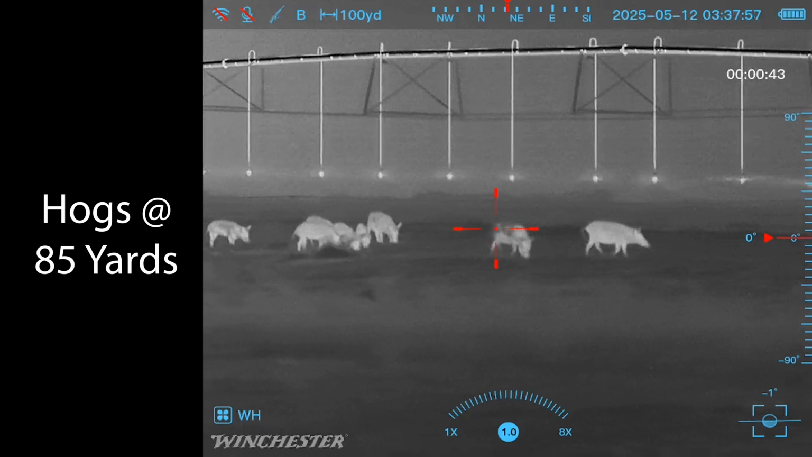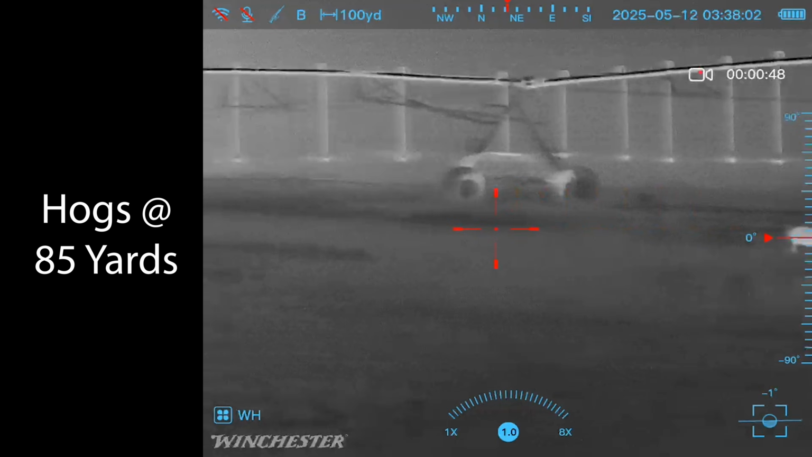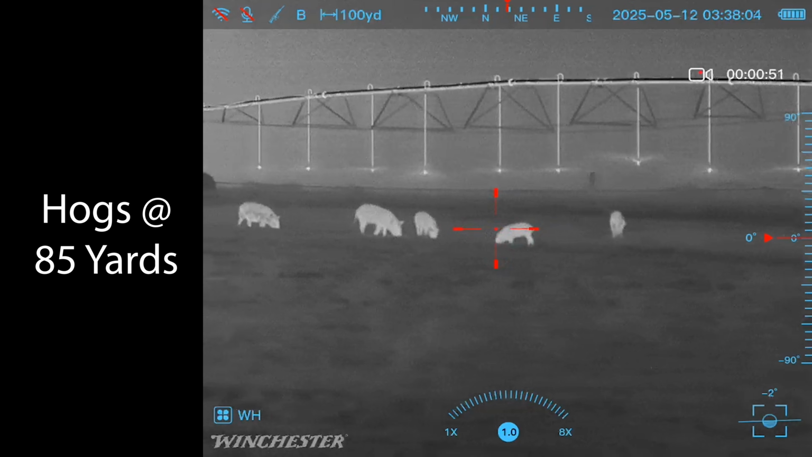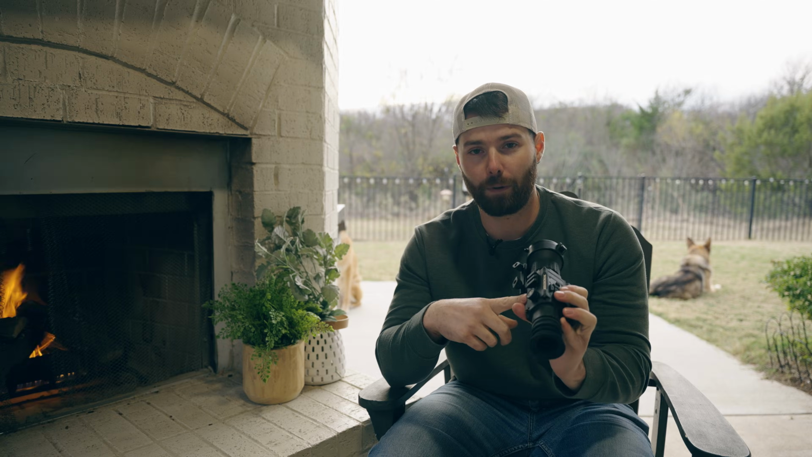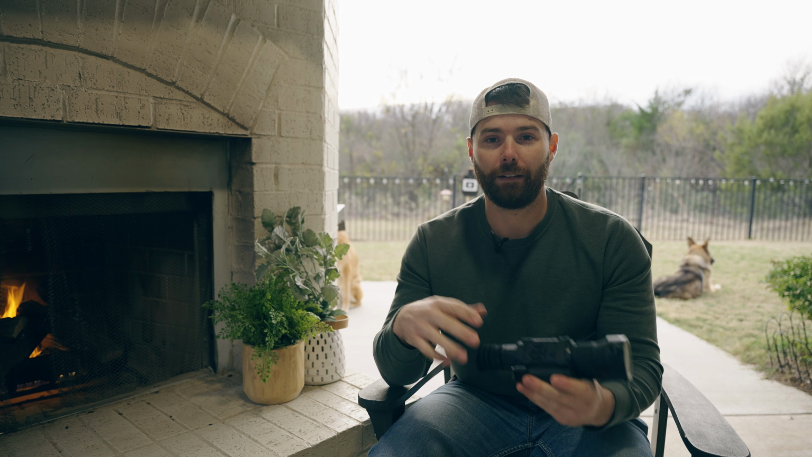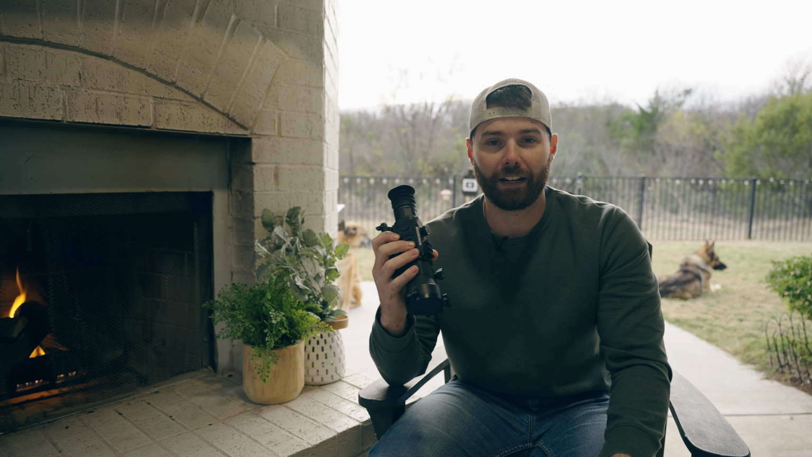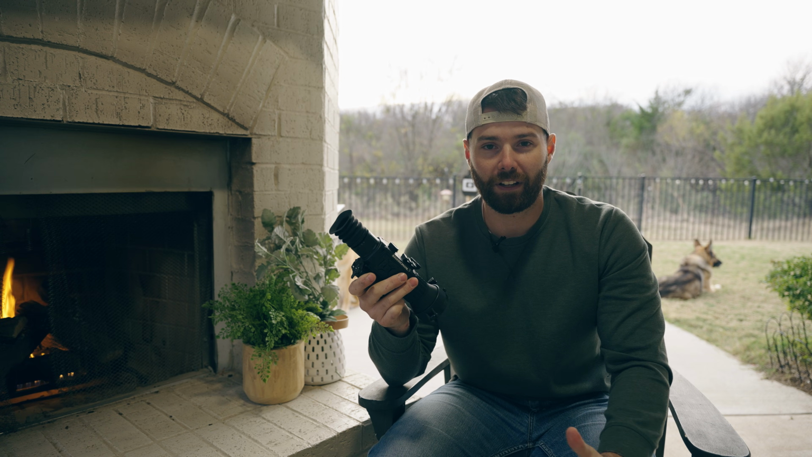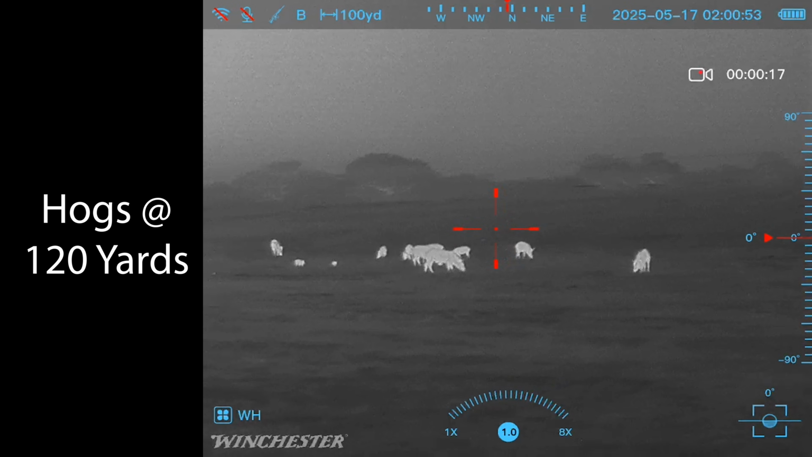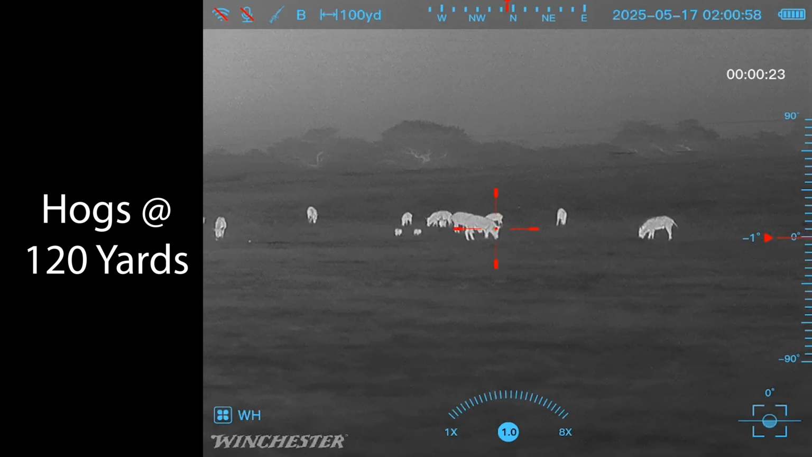The user interface is not going to be the most polished there is, because Winchester is new to this game. The only cons that I can really speak of is the included cable. Not only was it a piece of junk and fell apart and we had to use tweezers to get it out of the USB-C port, but it did not transfer data. Now that has been updated because Winchester realized those cables are only charging cables, they're not data cables. So now they do include data cables, but from my experience, the cable that was included was essentially useless for more reasons than one.